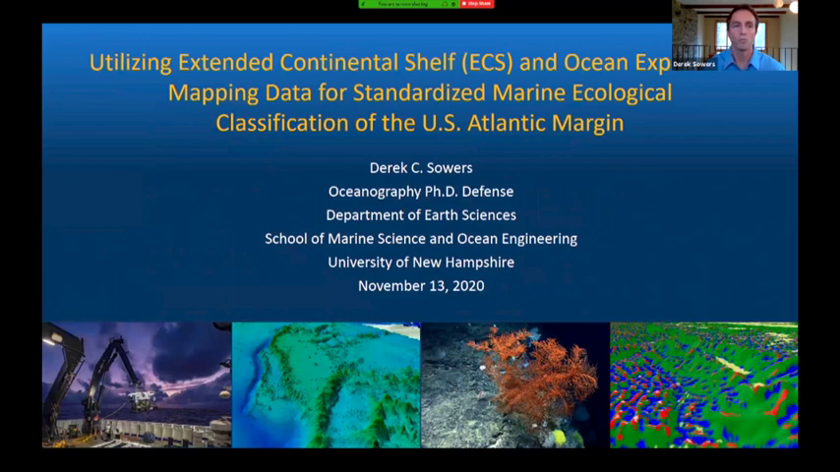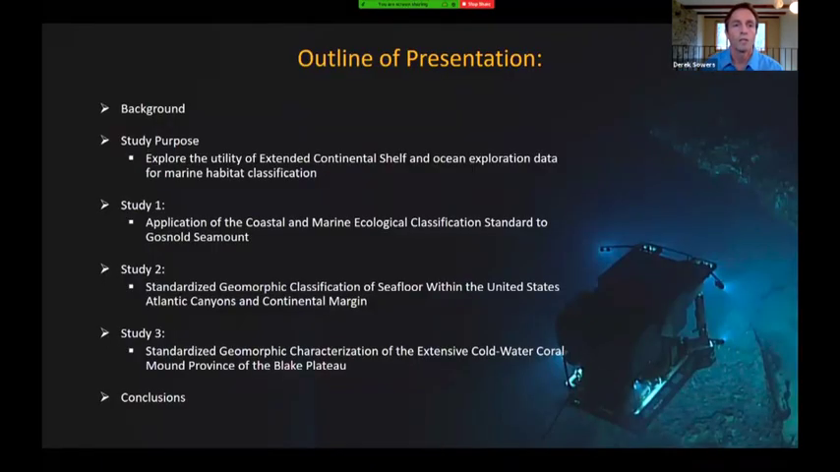All right, so my talk today: utilizing extended continental shelf and ocean exploration mapping data for standardized marine ecological classification of the US Atlantic margin. This is the outline of my talk today. I'll be giving some quick background for context. I'll talk about the study purpose, which was exploring the utility of extended continental shelf data and ocean exploration data for marine habitat classification. I'll discuss study one.